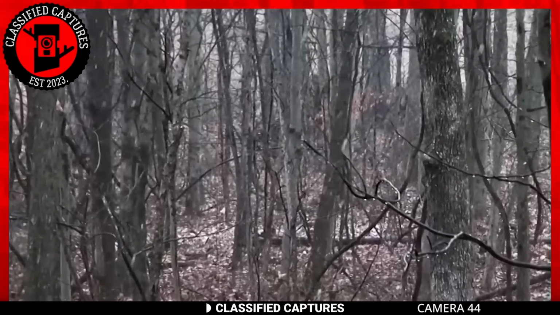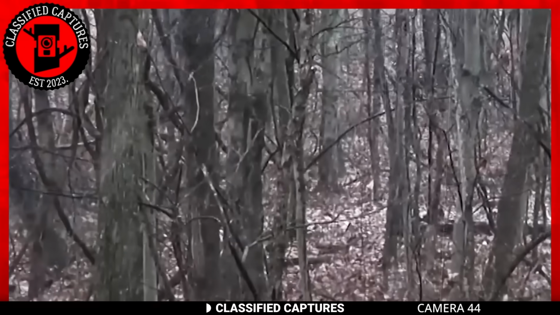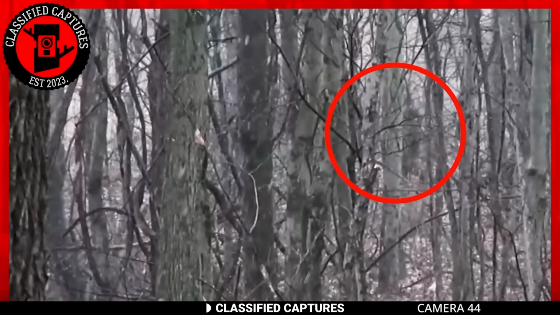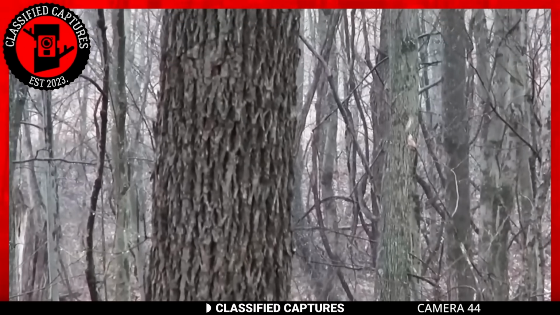For our next trail cam capture, we visit the woods on a rainy day. Imagine you're out in the woods exploring while it's raining, only to be stopped dead in your tracks by something that looks like a middle-aged man. You take a closer look and realize it's no man at all, as it has fur all over.